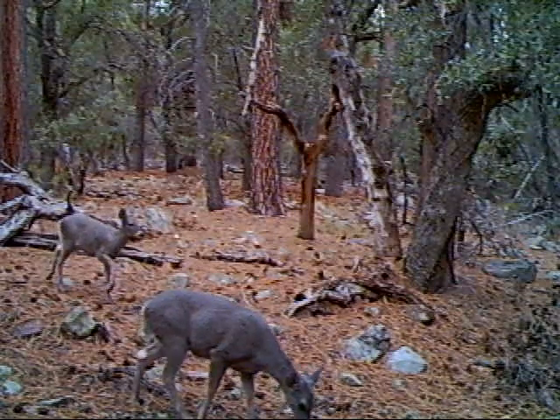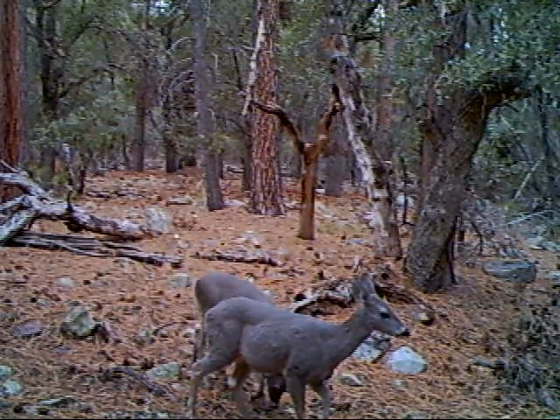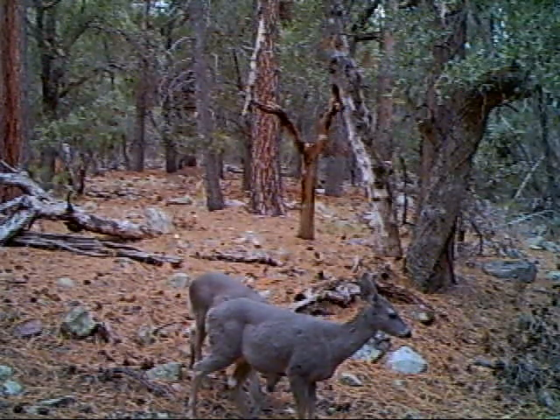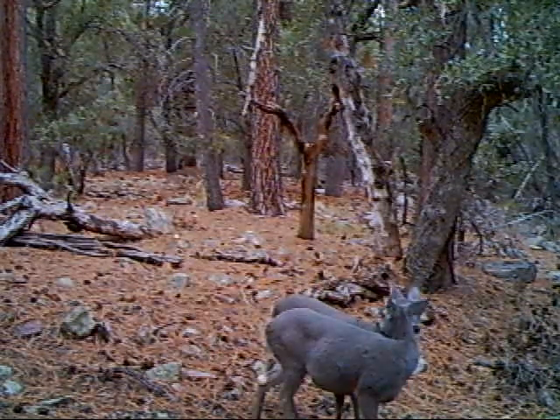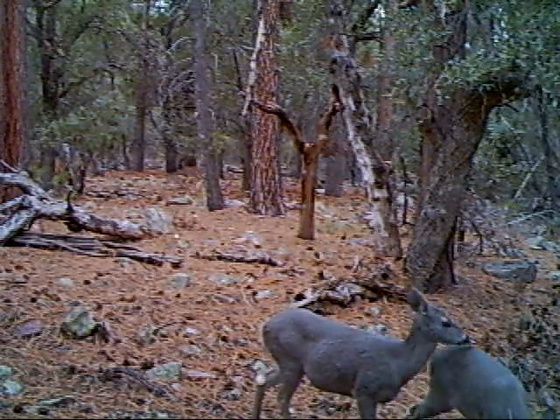Day 9, camera 1, we have deer again. They seem to be very nonchalant, very at ease. Nothing seems to be bothering them, and so they do hang around in the area for a couple of frames. Nothing seems to be worrying them. Happy deer.